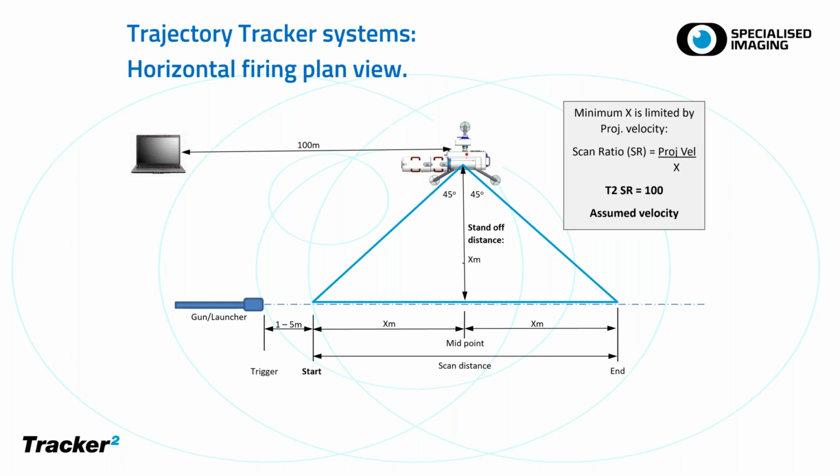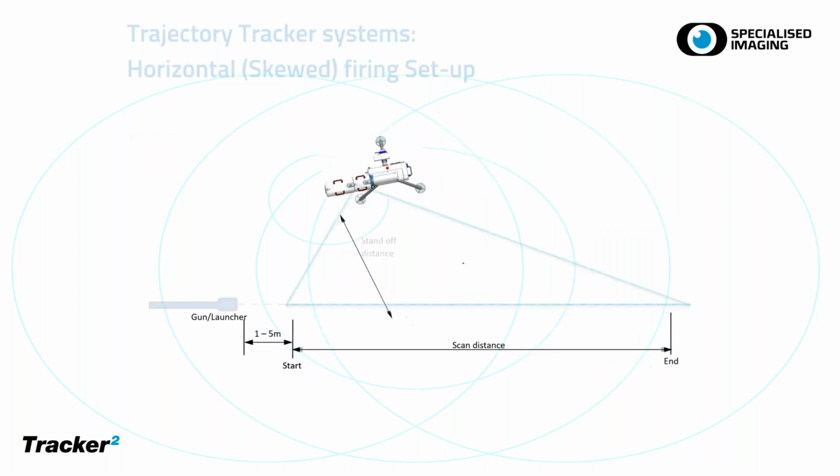Once you've surveyed in the tracker and the gun, you have to also input to the tracker system an assumed velocity, because we can't measure the velocity necessarily right at the muzzle itself. So it gives the mirror time to accelerate up to speed.